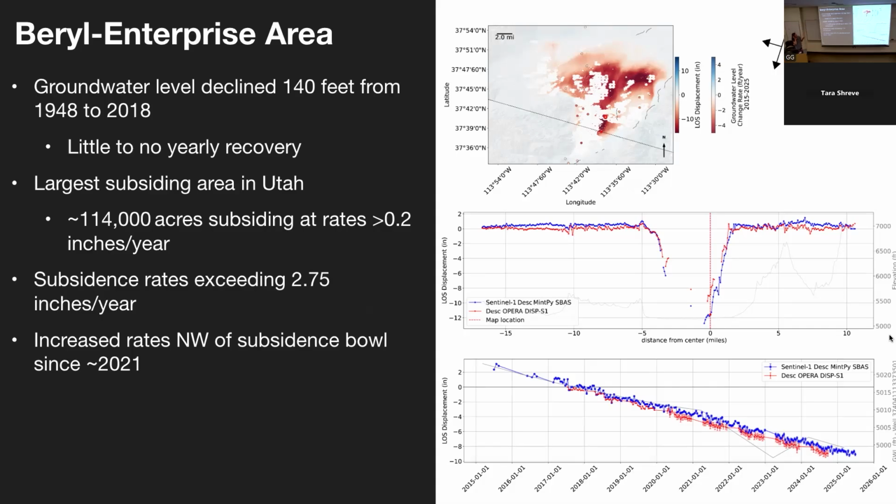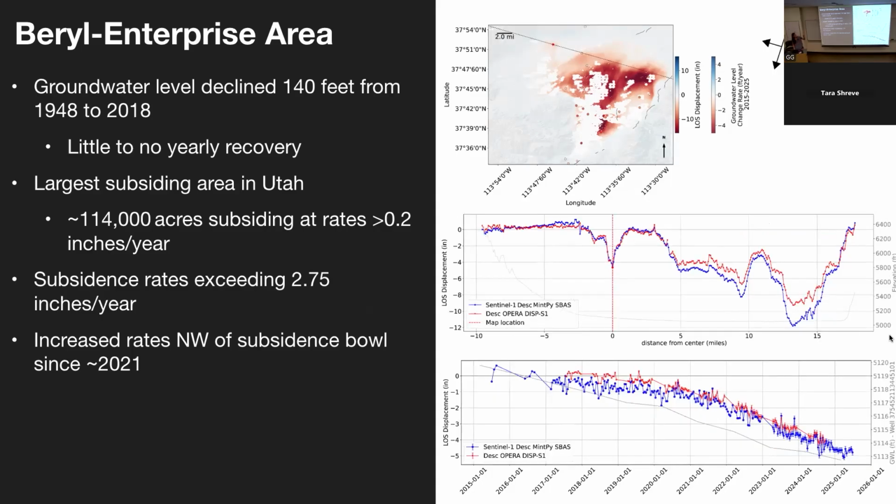In this area, there's 114,000 acres that are subsiding at rates greater than 0.2 inches per year. And for comparison, this is about half the size of Davis County that is subsiding. The subsidence rates exceed 2.75 inches per year. And there's also an increase in the subsidence rate in the northwestern portion of this area.